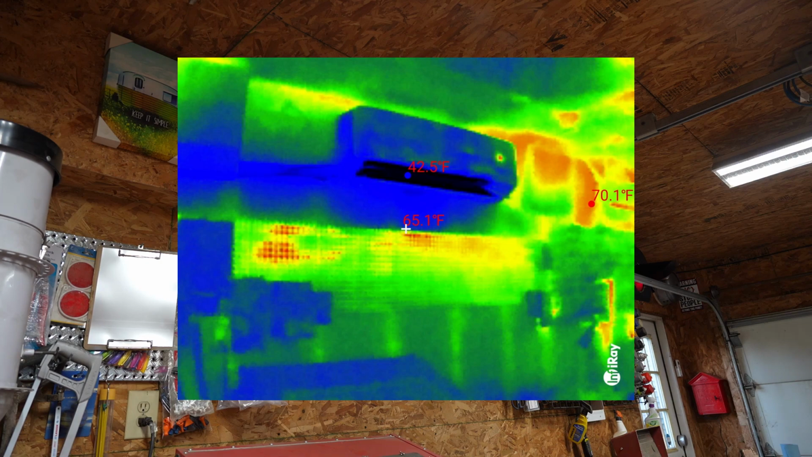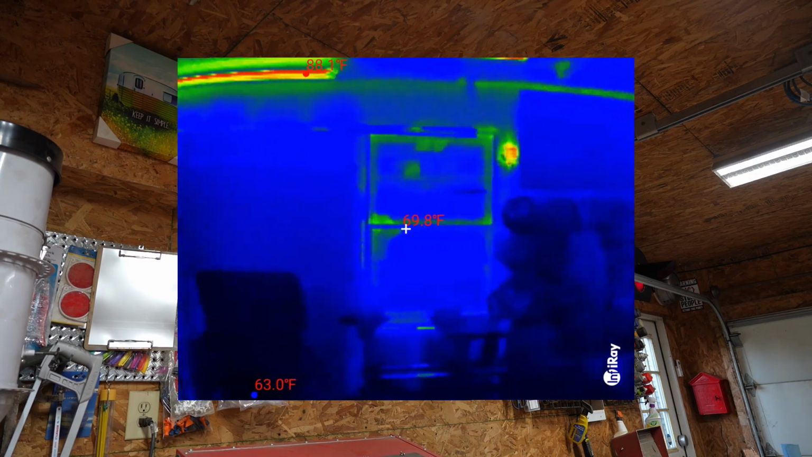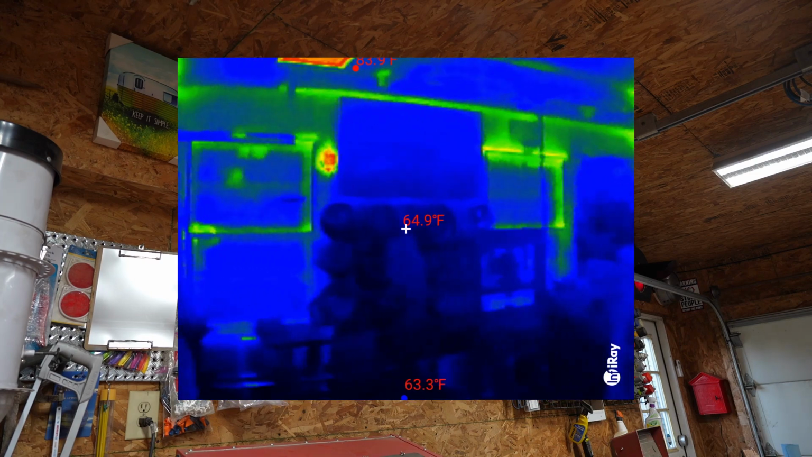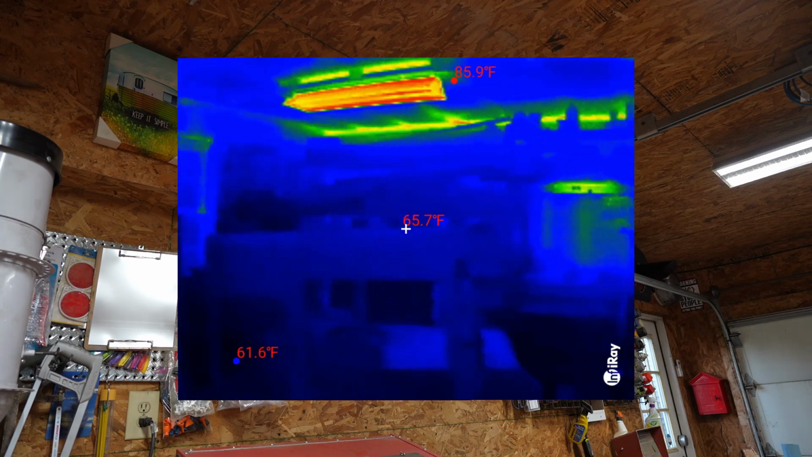Off to the right of the screen, right above my door, it looks like we have some leaky hot air coming in, maybe even some missing insulation. It's measuring 70.1 degrees Fahrenheit. It is a warm day outside, so that kind of makes sense too. Thermal imaging cameras are useful for a lot of things, and one thing they're very useful for, specifically if you have one that's good enough, is taking a look and seeing how well your garage or your home is insulated.